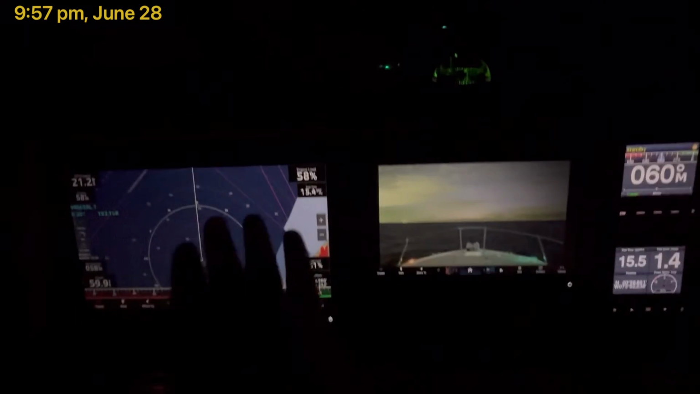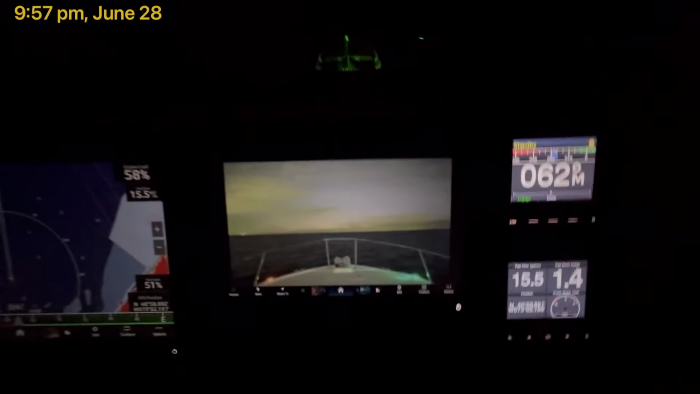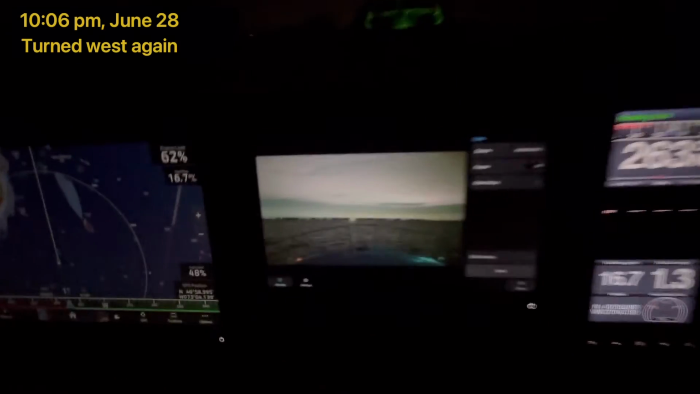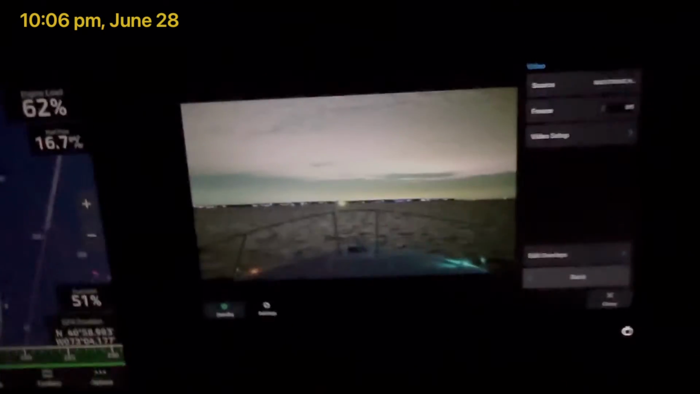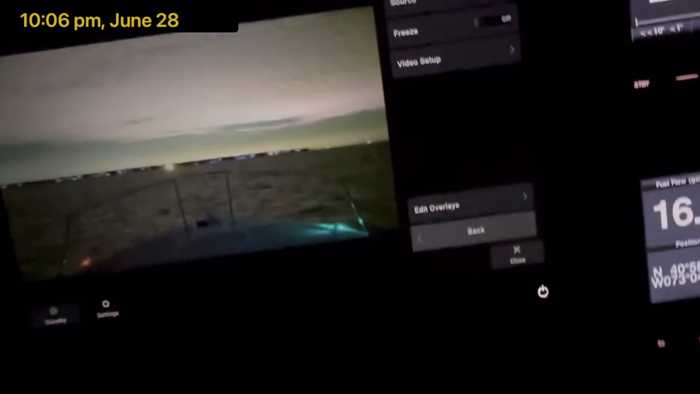And you might have noticed I swapped the screens back and forth. I put the Nightwave back on this screen because I felt a little more comfortable with it on there, having the video right in front of me. Now, as I'm running along here, it occurred to me it might be useful to show a difference between the Nightwave and the Garmin. So I'm going to just flip over here, and I'm on autopilot just to hold my course, and I've got my radar up and my eyes up as I'm doing this. So if I change that,